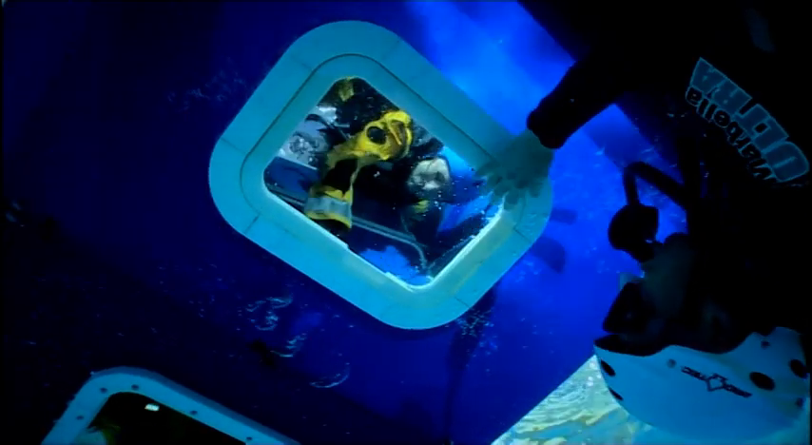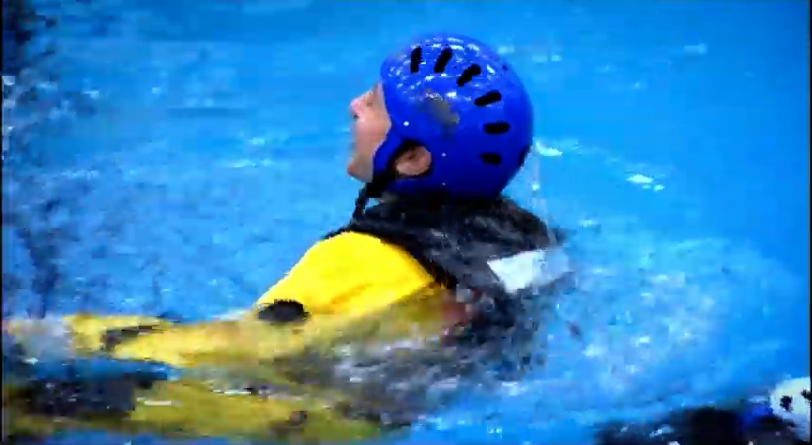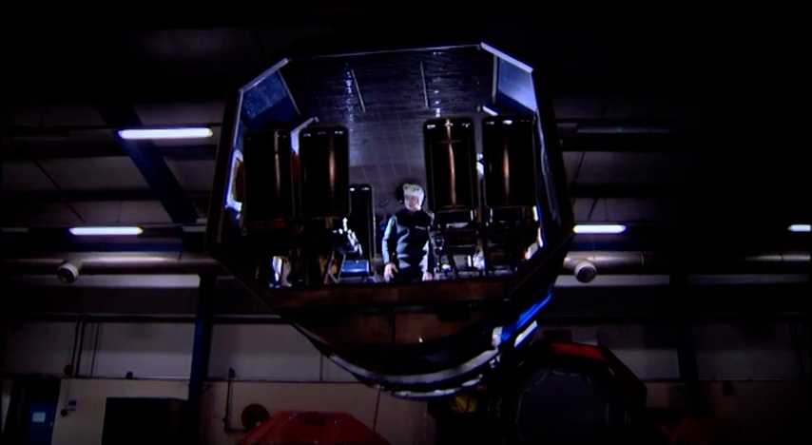It did take quite some force to get the windows open, and you are thinking, my goodness, I don't know how much longer I can hold my breath for. It was really hard holding your breath underwater, much more so than when you're just swimming. And they must do it again. Clear. Going up. In the dark.